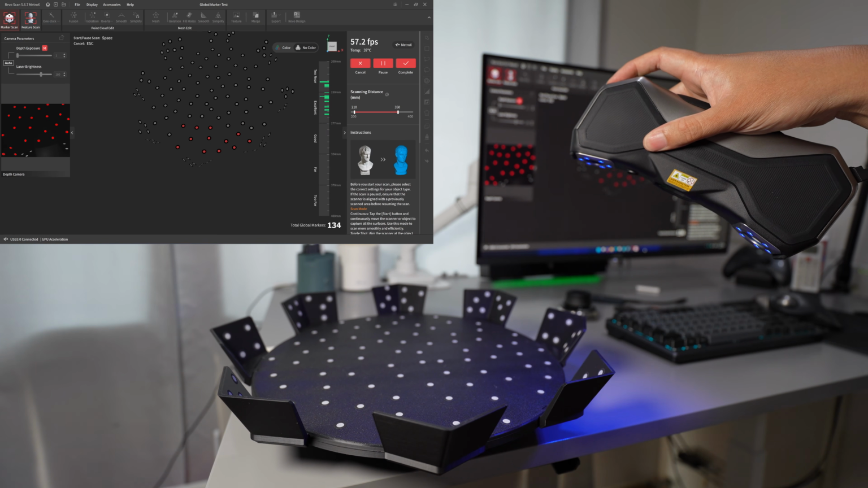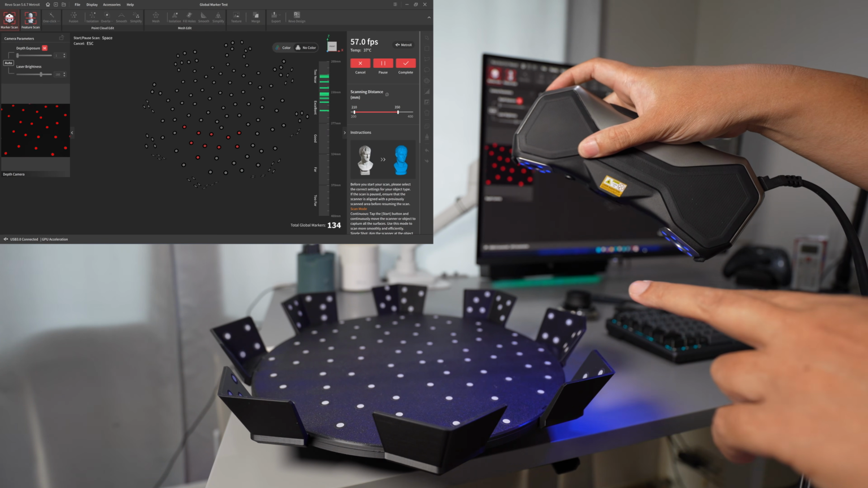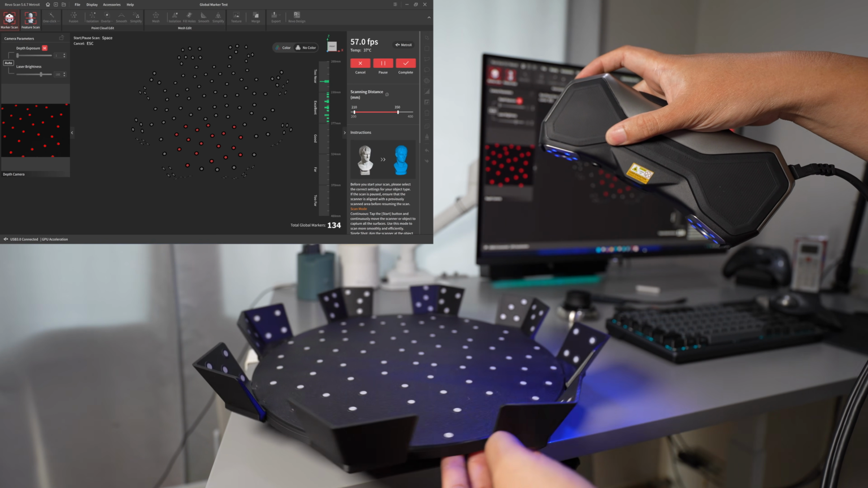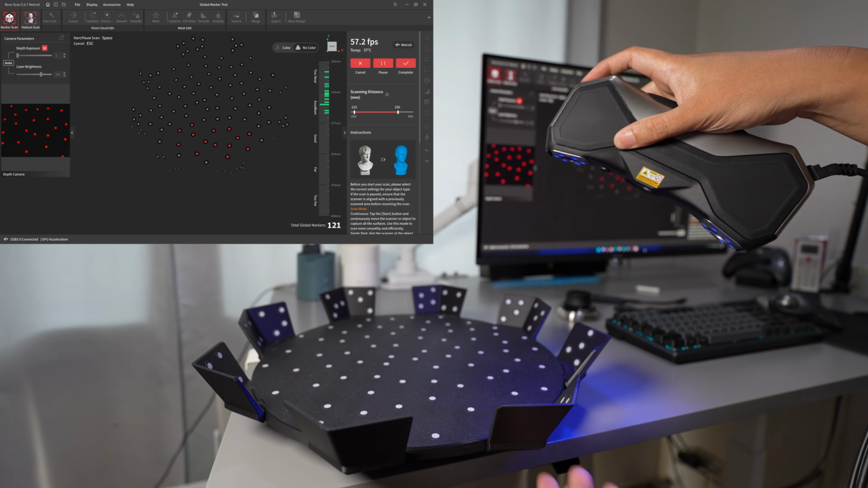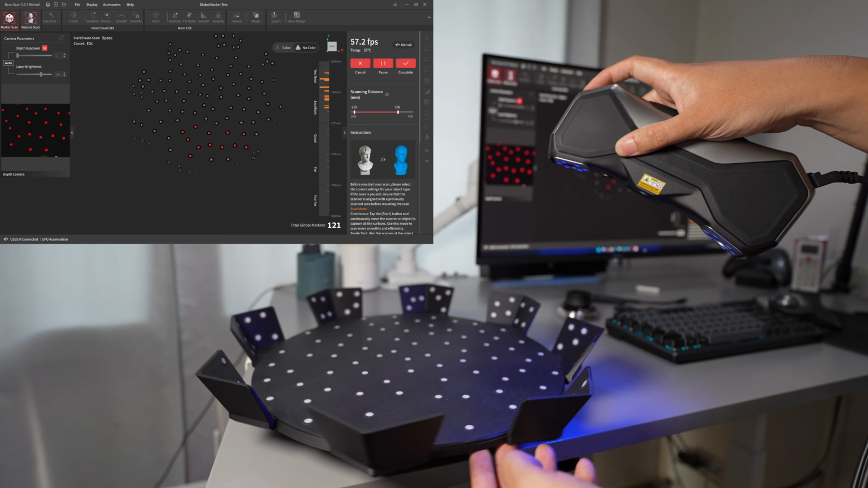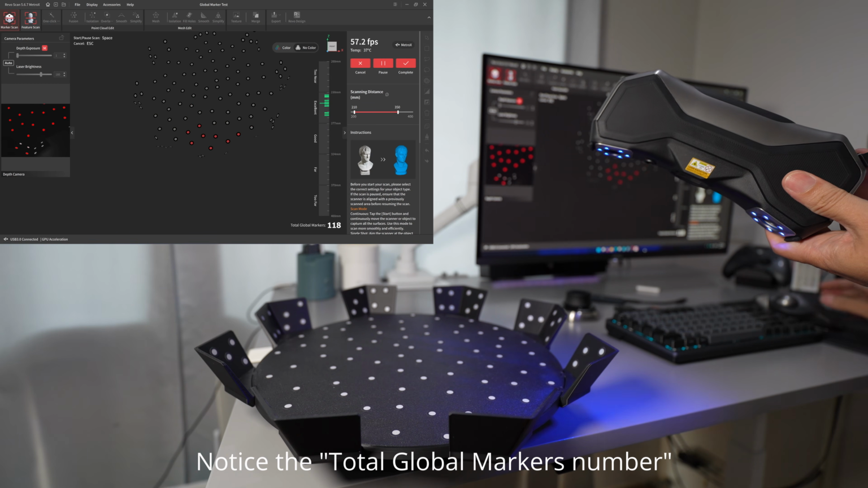See that? 136 now, I have 134. So the marker is missing while I was scanning. Yeah, now it's 130, 122. What is going on? What? You see that?